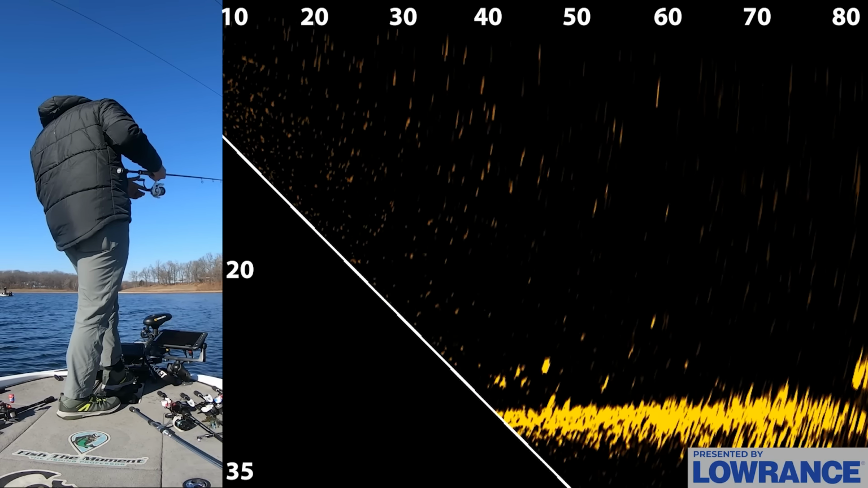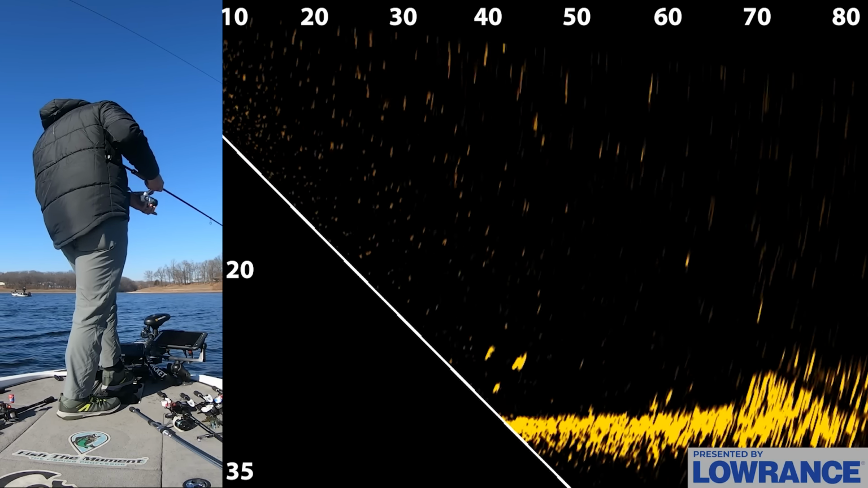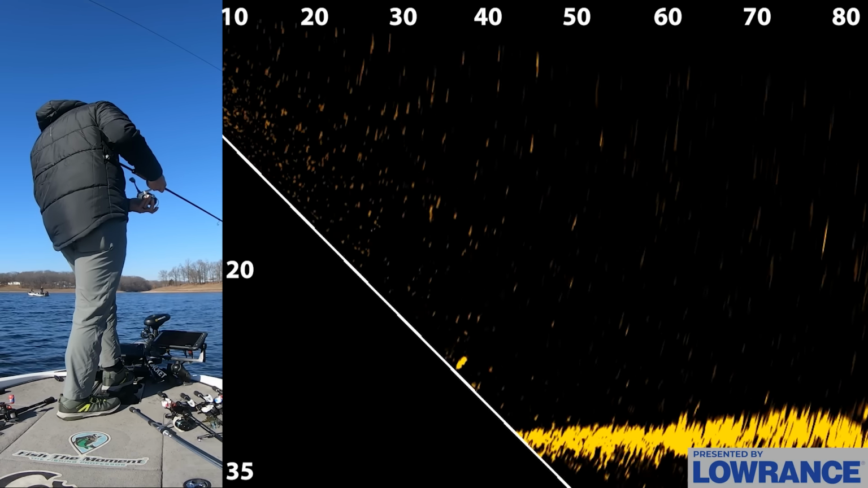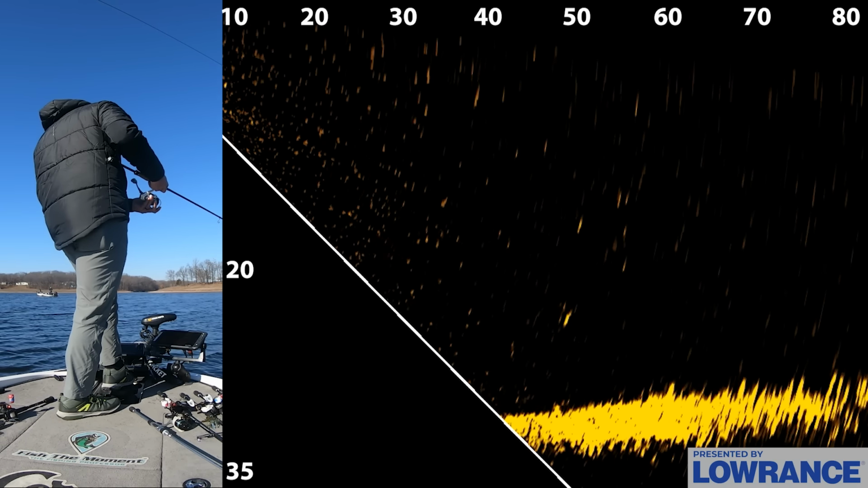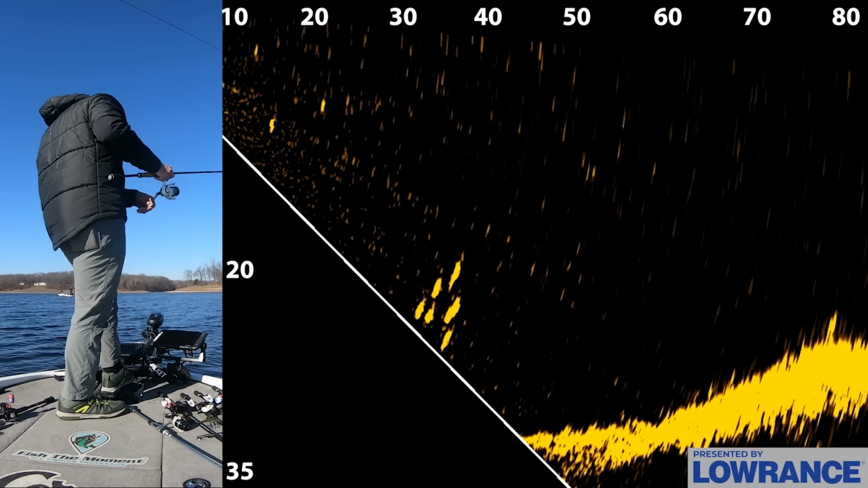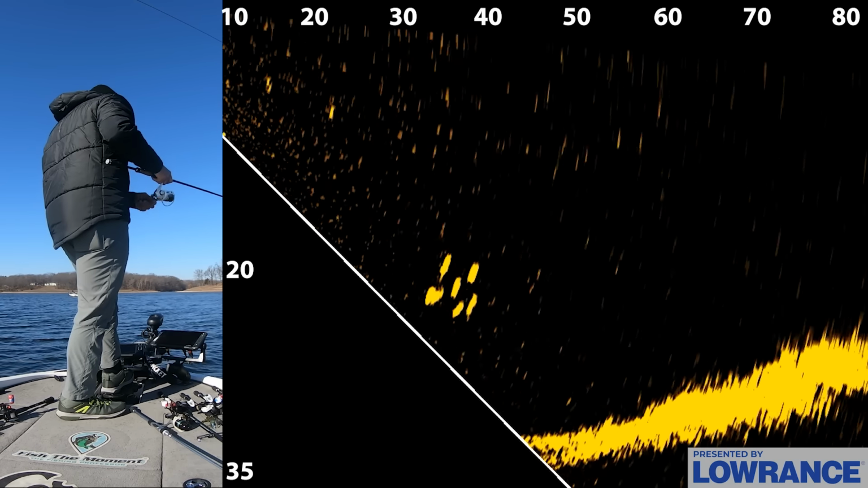Oh, they're all underneath the boat. This is the one thing I don't like about this unit, is that if they get underneath the boat, usually you can track them, but here you can't really track them that well. Man, there's a bunch of them right underneath the boat.